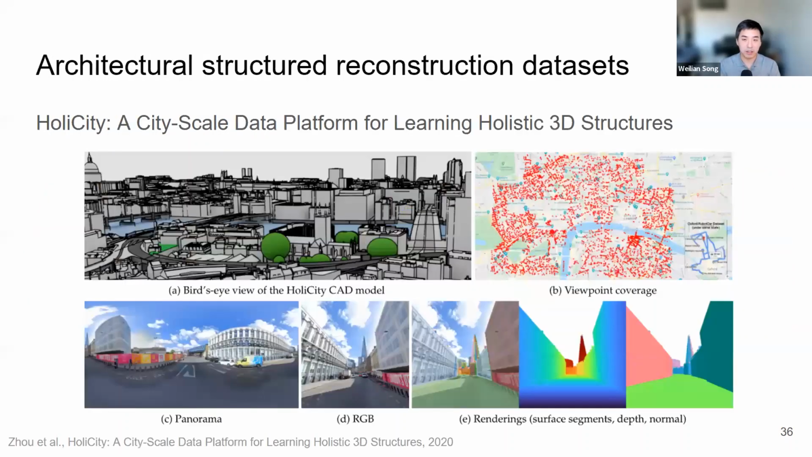And if we look at a larger scale, we have the data set of HoloCity. It's city scale with building CAD models. And it also has panoramas at many locations within the city. I believe this is London. And you can see on the top right, all the red dots are where we have panoramas.